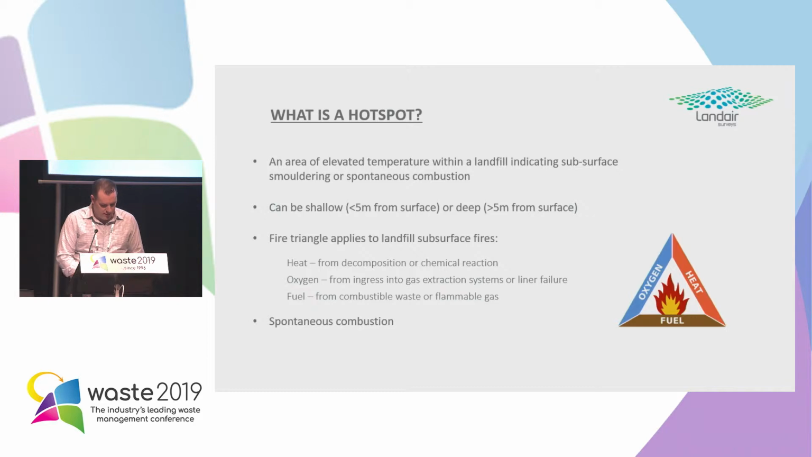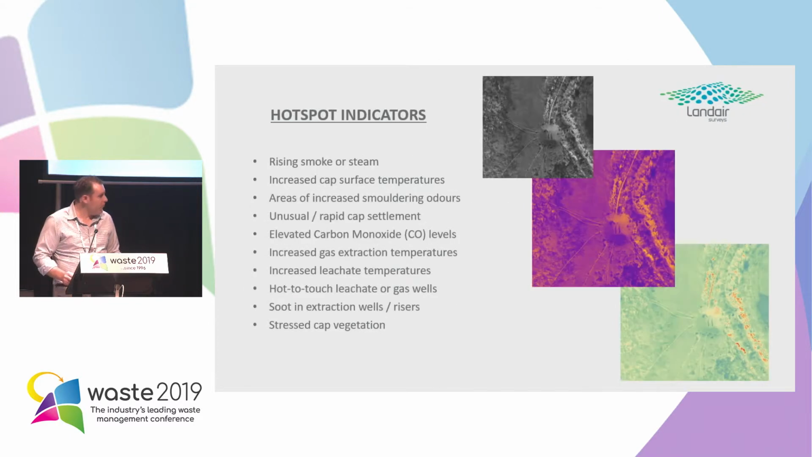Hotspots, especially deep hotspots, most often start through spontaneous combustion. That's where a buried heat source in the waste mass continues to rise in temperature faster than the heat can dissipate out. And if heat increases beyond the immediate surrounding material's ignition point, and if there's sufficient oxygen in that area, then self-ignition occurs and we have a subsurface fire or a hotspot.